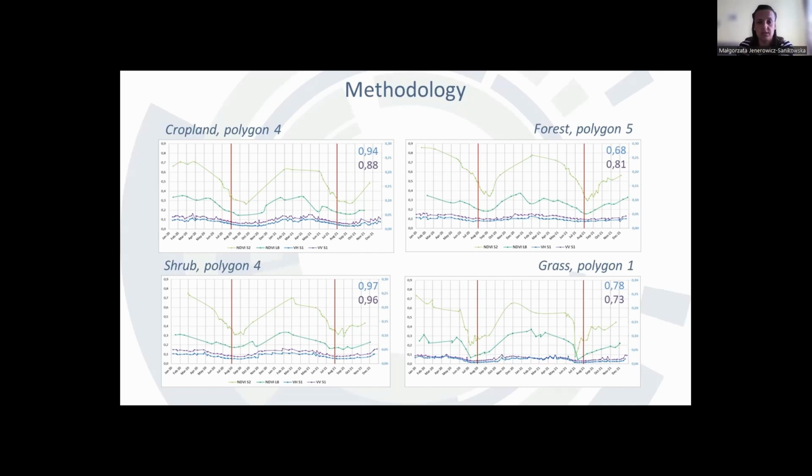In each case, the general course of the curves is preserved in the context of the seasonality, but additionally, the Pearson correlation coefficient was calculated, and the highest values were obtained for cropland and shrub, and the lowest one for forests, which stood at 0.68 for VH and 0.81 for VV polarization. Additionally, in the